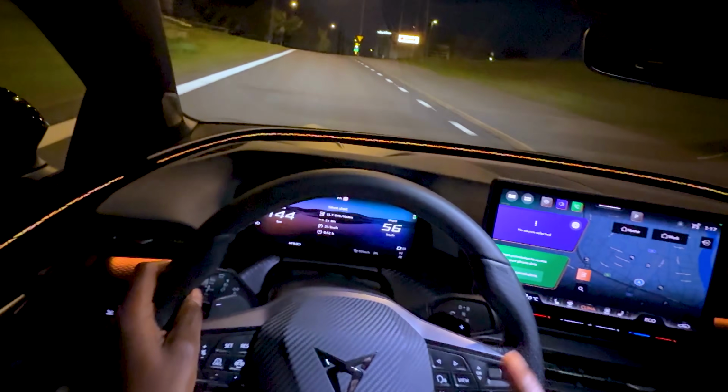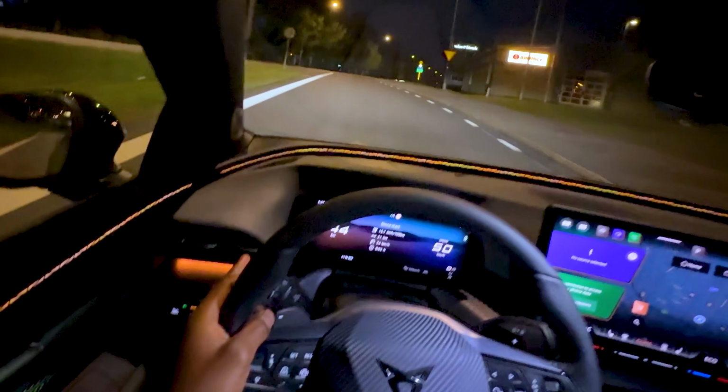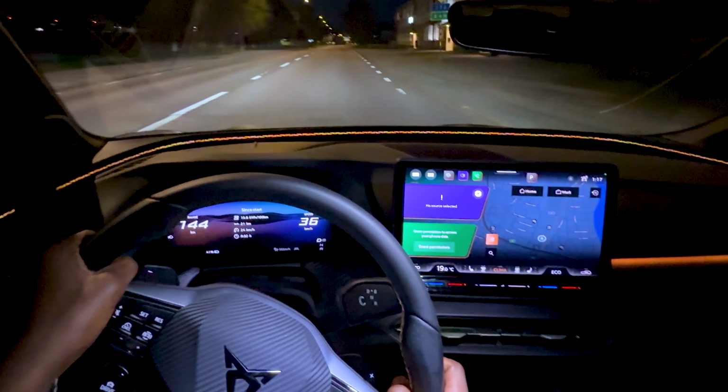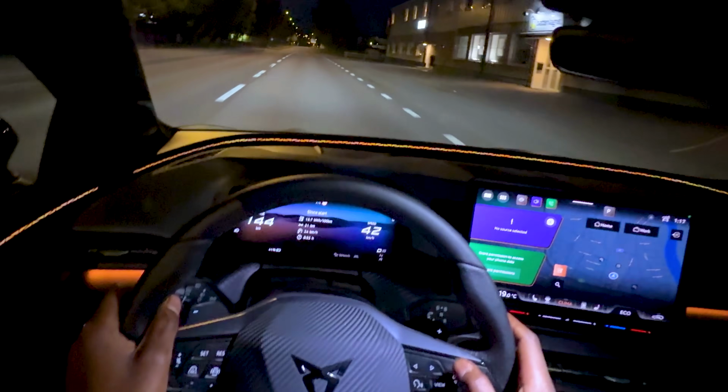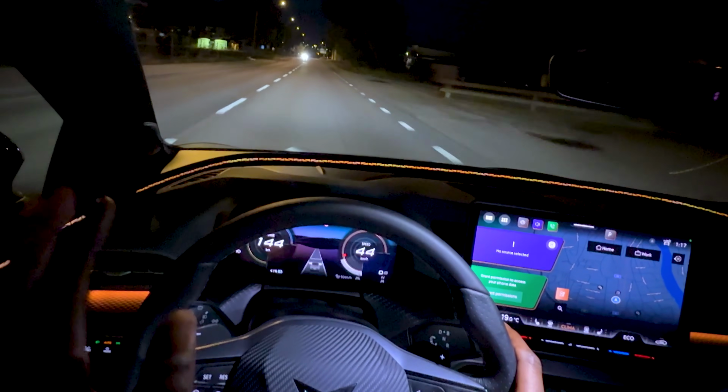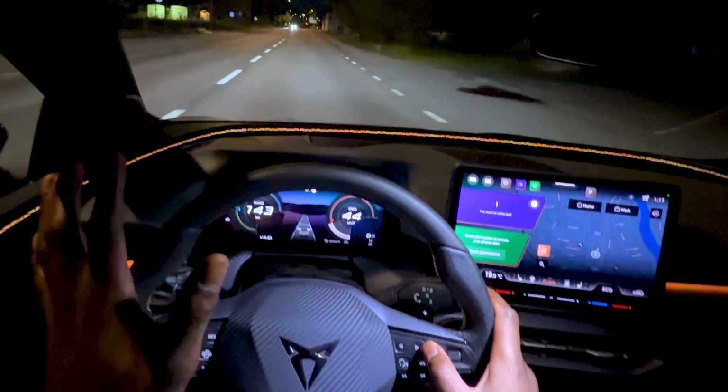just whipping it through there, and I can feel the electronically limited slip differential in front. I can feel it kicking in, but whoa. I mean, first driving this car, let's first of all go into my favorite view I can cycle through. This is one of my favorite views.